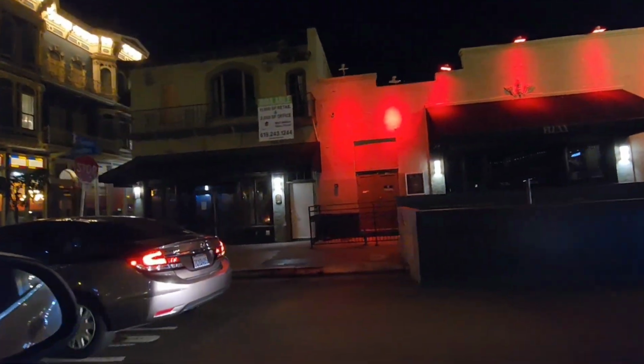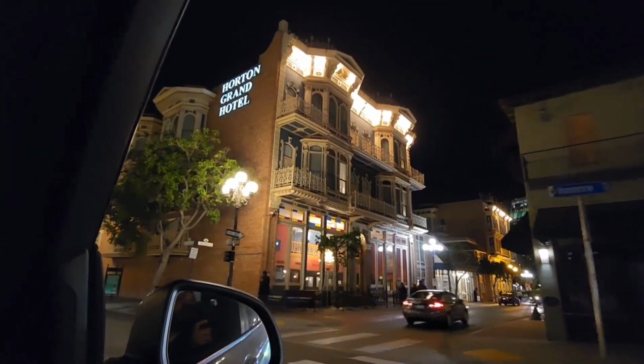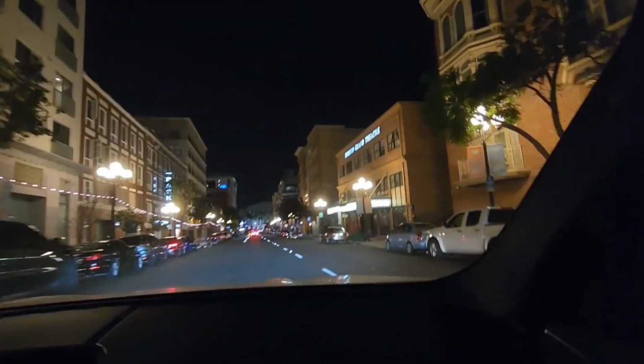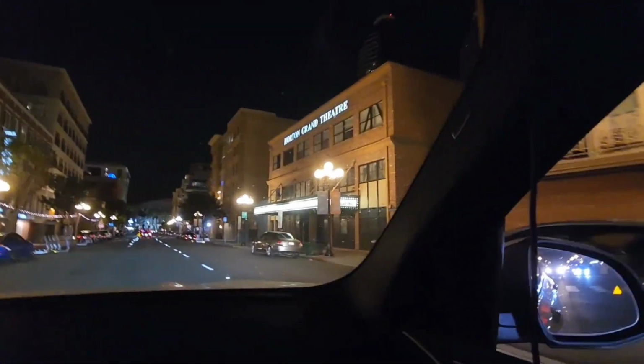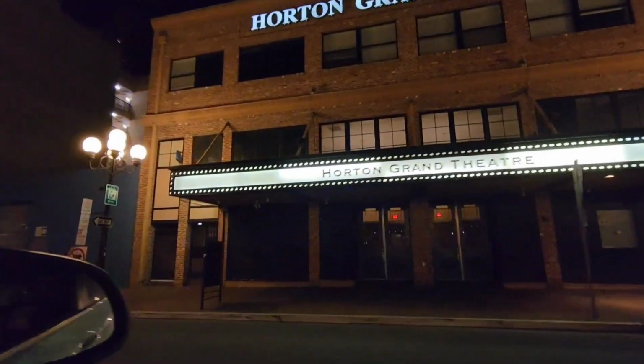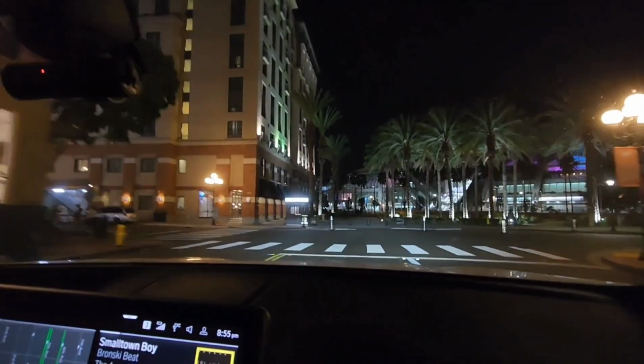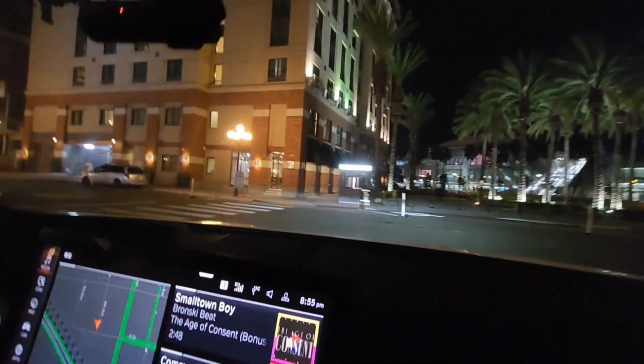Flux. That's a really cute little old style hotel. Yep. In Grand Plaza. And they got a little community theater here. Also theater, yep. And we'll cross the bridge into Coronado. Again, famous convention center.